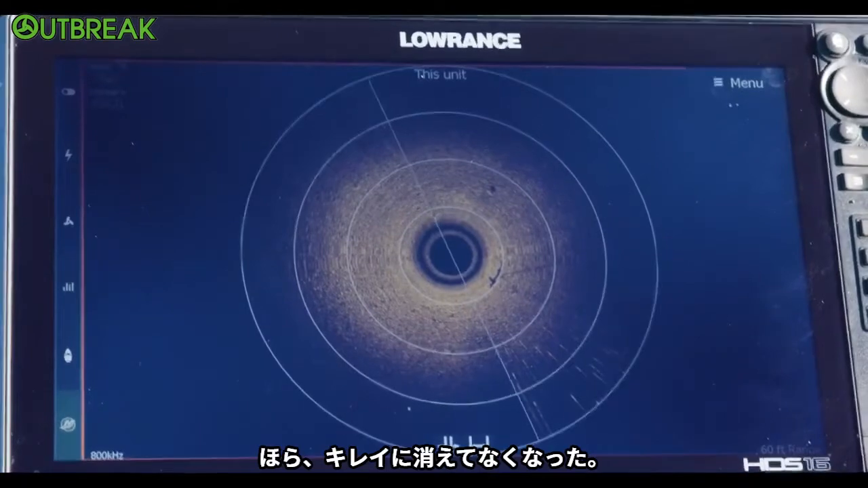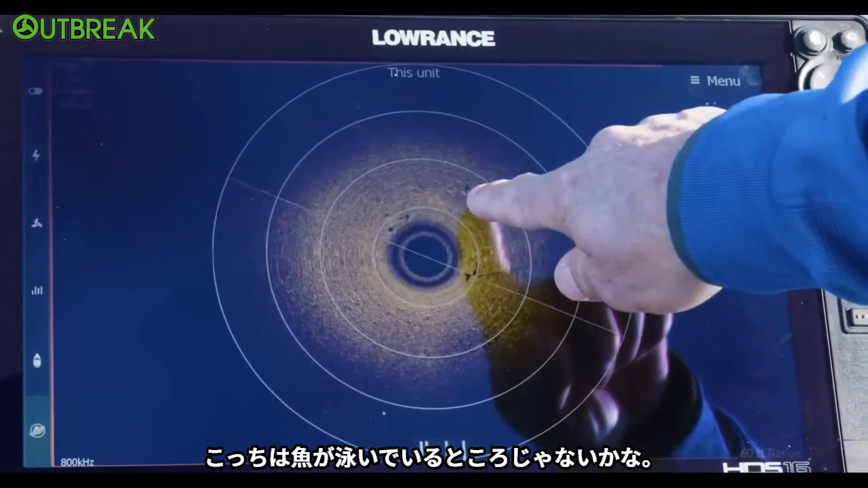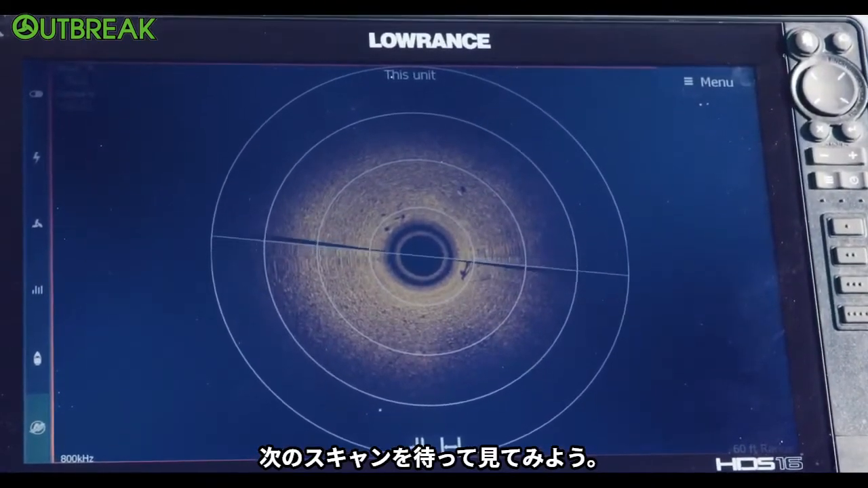That is so cool, guys. Look at that, it's all gone away. You can see this lay down right here. That looks like a big old fish swimming out there, because that hadn't been there before. That's brand new. Let's see if we pick that up again on this next sweep.